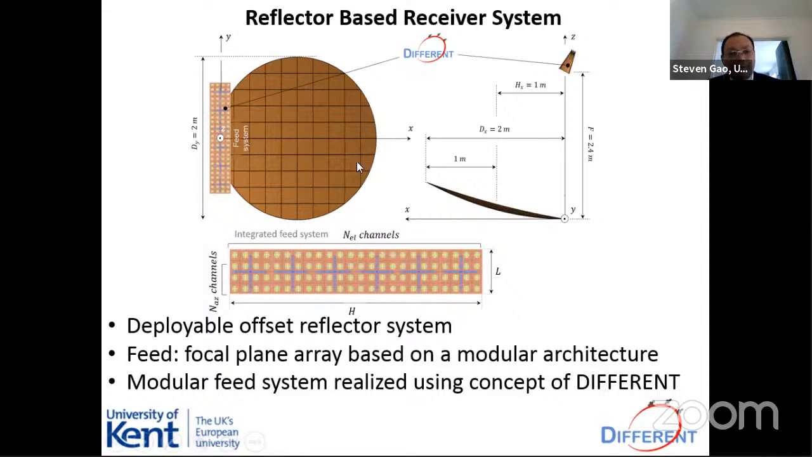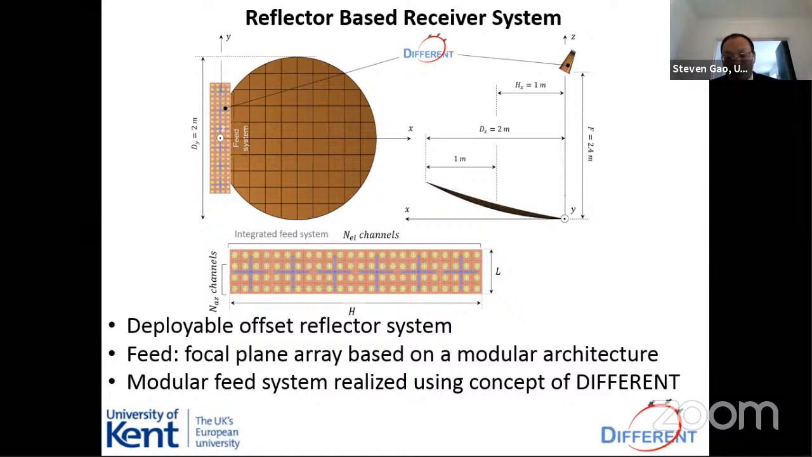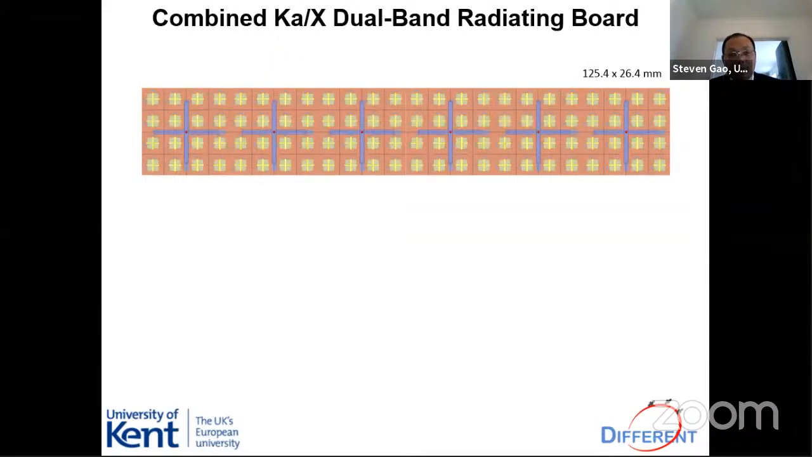So in this antenna system you can see the reflector and the feed. The feed is a planar array, basically the digital beamforming planar array. The reflector is a deployable antenna, a deployable offset reflector antenna system. This is the feeder system, the antenna array.